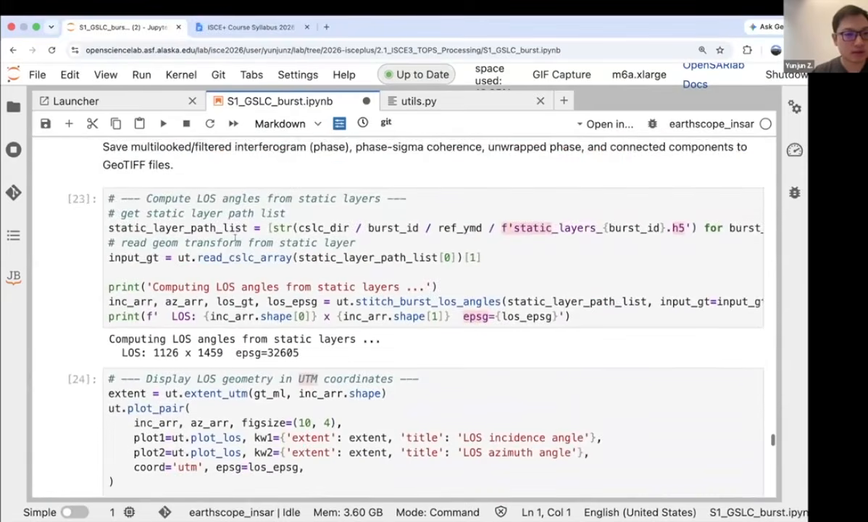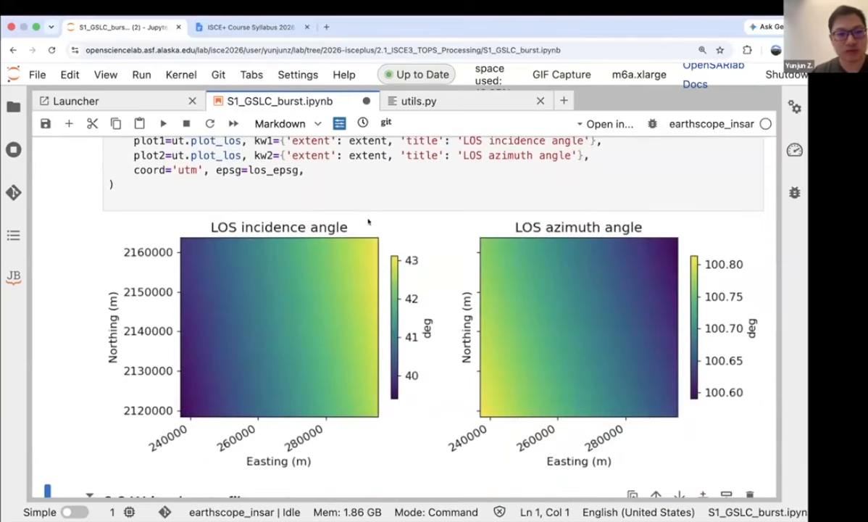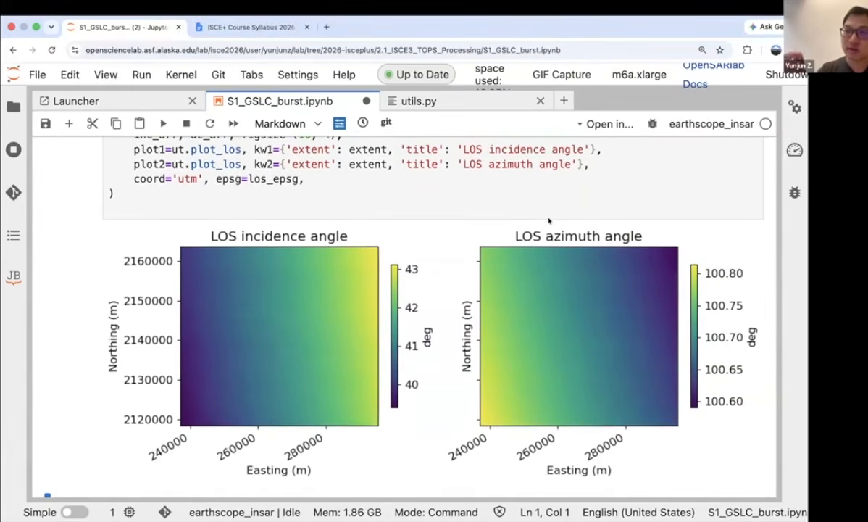Right now I'm only interested in the LOS vectors. So these are the two datasets that I'm stitching, and these are the stitched results. They're again already in UTM coordinates. Here the LOS azimuth angle is defined as the vector from the target on the ground pointing towards the satellite, starting from north as 0 with positive along the anti-clockwise direction.